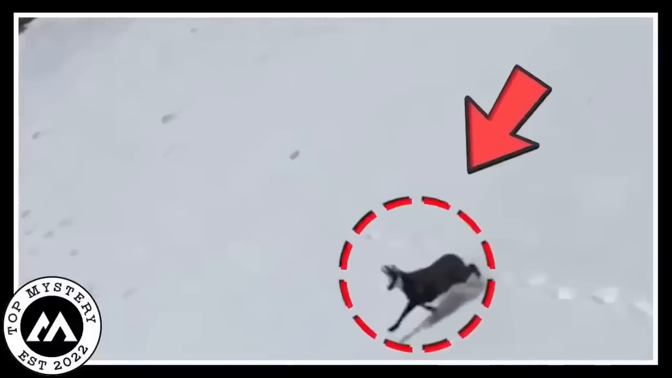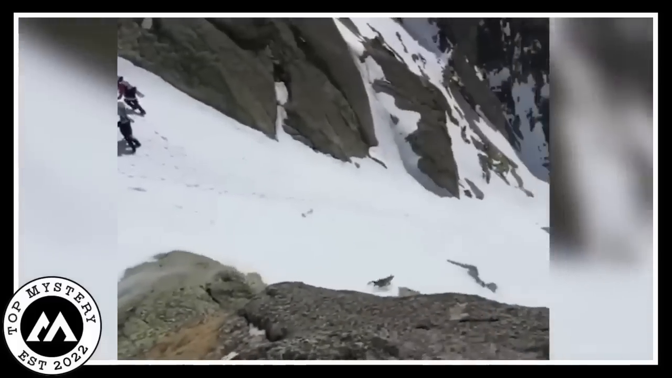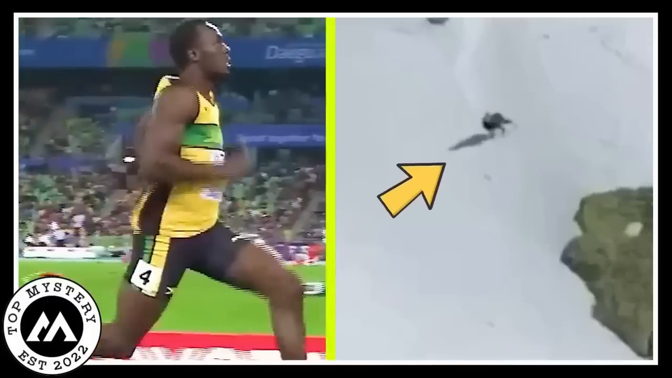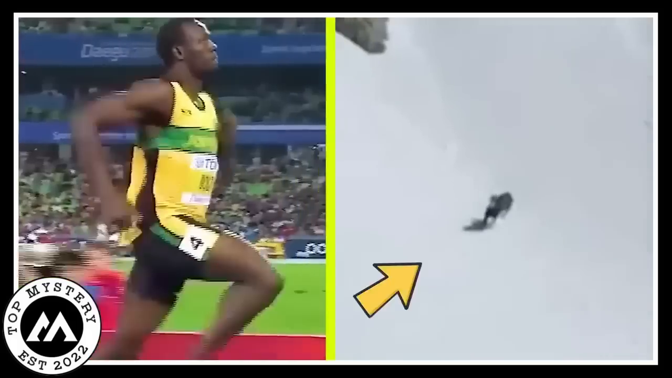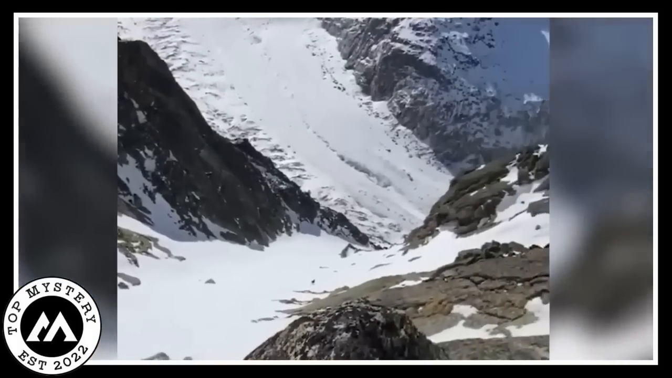Now, here's the catch. The speed is wild, and you start worrying. What if this chamois has a tumble? I mean, that's one steep mountain. But guess what? These goats are the Usain Bolts of the animal kingdom. They're legit experts at this downhill sprint. It's a mix of awe and a touch of fear, right?